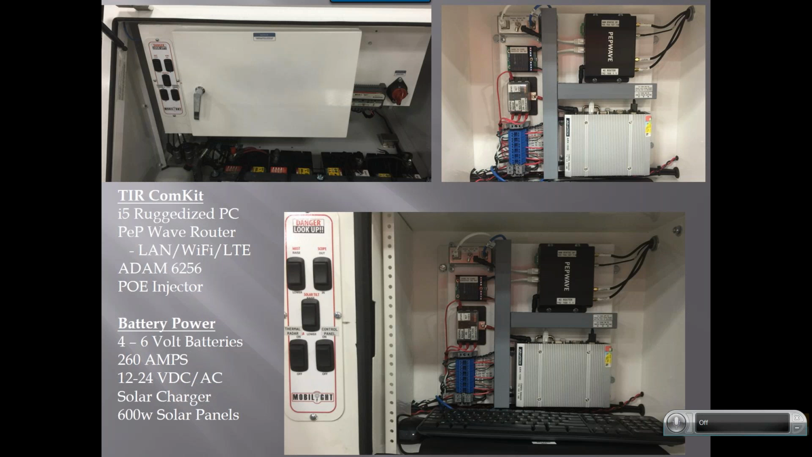Now, one of our customers asked me, Mike, I've got a site where we think that the trailer would be valuable for us, but can we use thermal radar with a point-to-point solution so that we don't have to have the computer inside the trailer? We don't have to have this wired up quite this way. And the answer to that is yes.